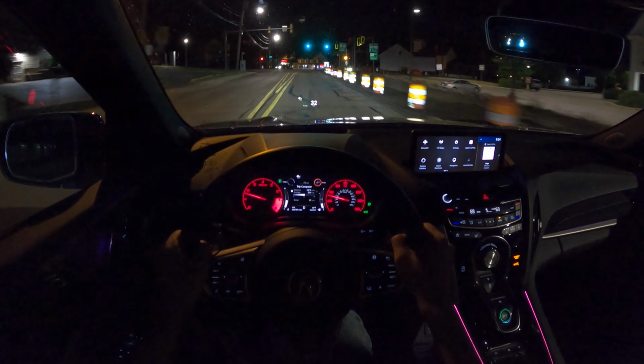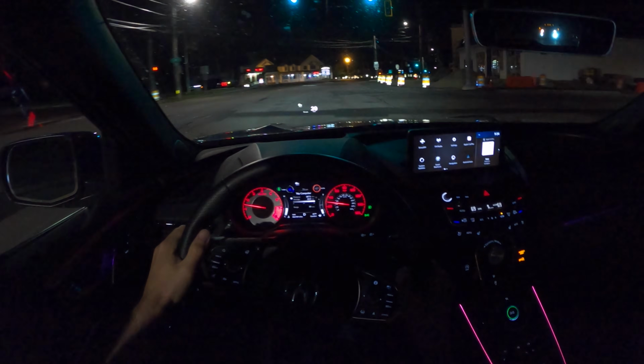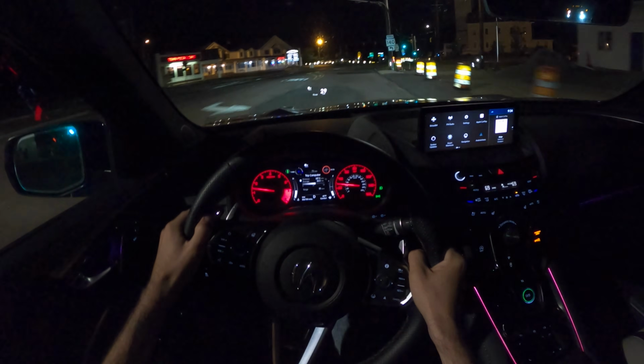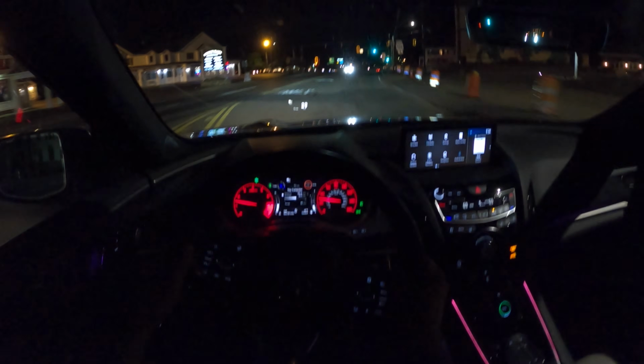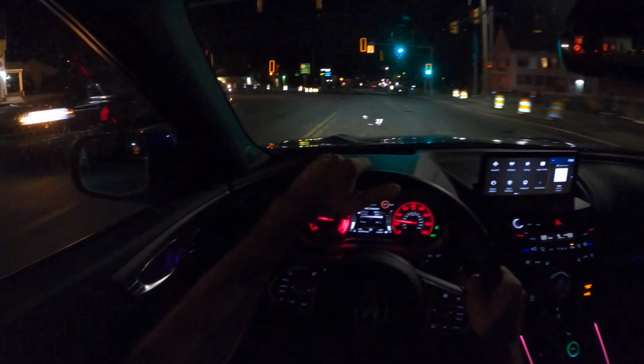So love it when you get green lights. That's how you dial in your fuel efficiency. Auto start-stop can do all the work at once, but a green light is the key to real fuel efficiency.